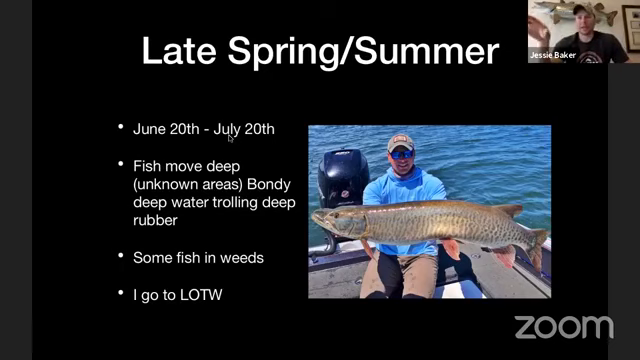Nobody's really figured out that pattern. But the fish move deep. They're out of there. The fish get, like I say, really scattered. Some fish are deep, some fish are hanging on deep structure, some fish are up shallow in the weeds already. They're kind of just everywhere. That's kind of when I bail. I go guide on Lake of the Woods for the month of July, basically, and then come back to Green Bay in August. You can peck away at them and catch them, but it's not nearly the success rate that you'll have in that spring or late summer/fall.